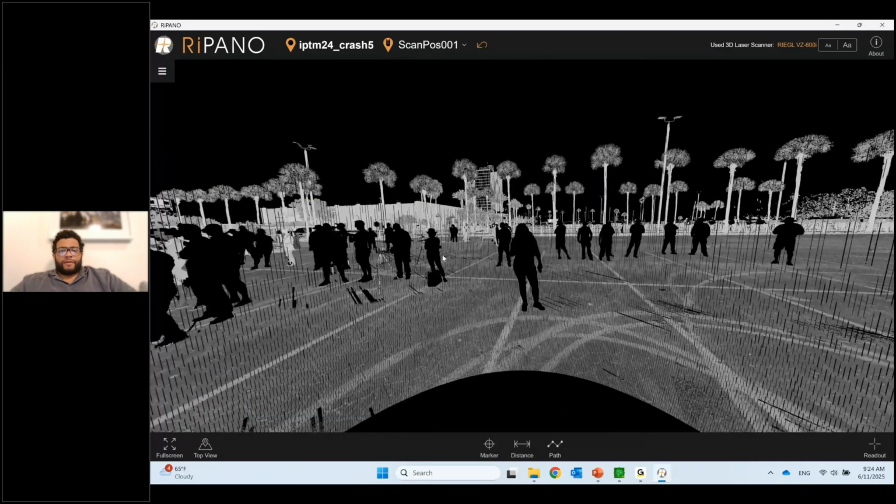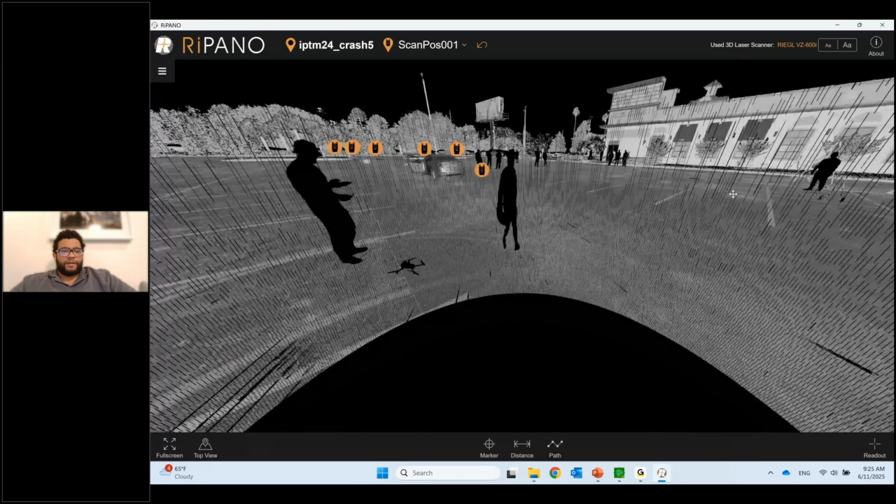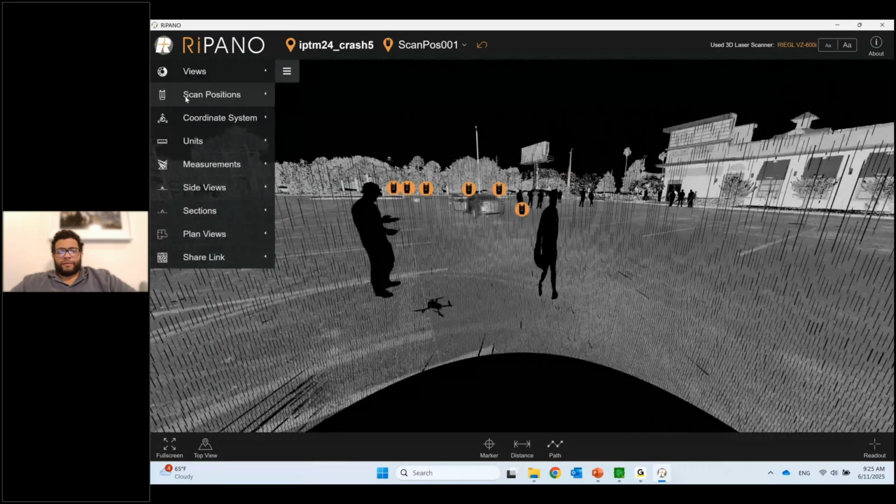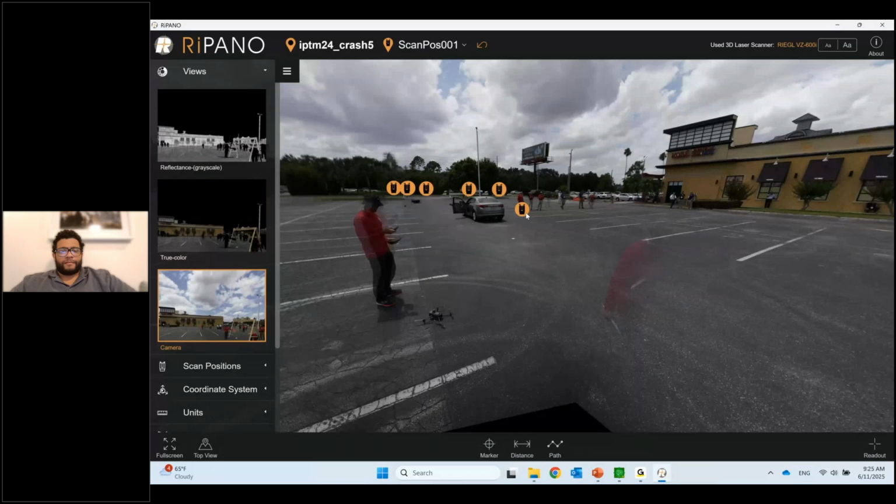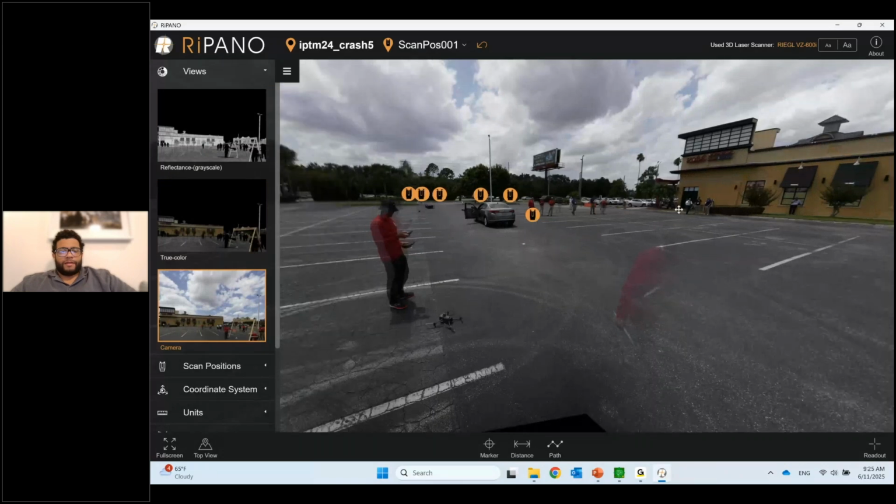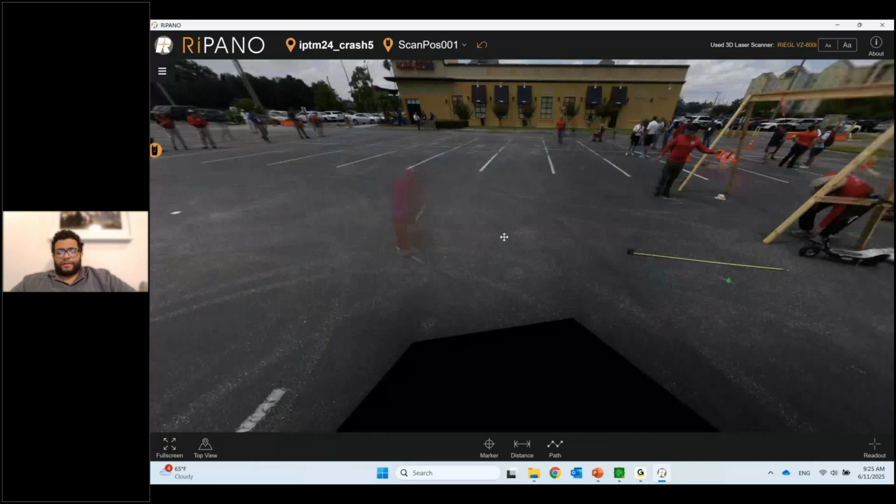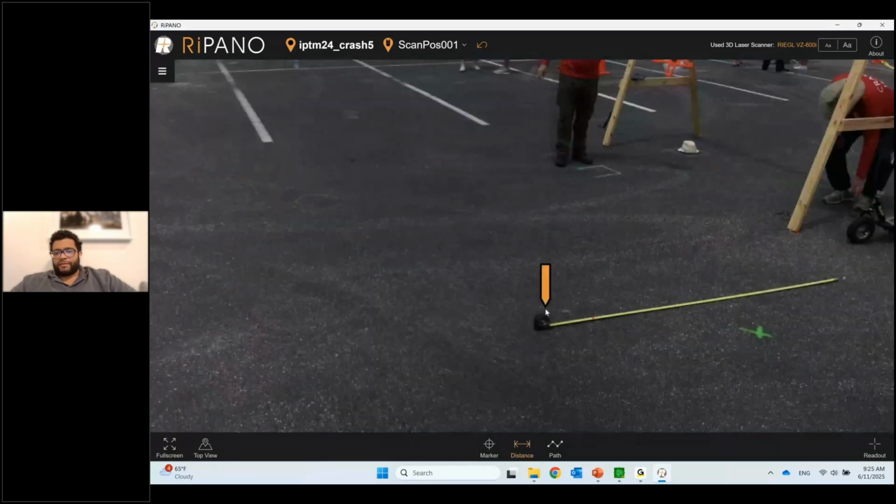And then you have the vehicle over there. But I can actually change the view type in RIPANO and do either true color or the actual camera view. So now I can see the actual camera there. And then I can also make measurements in here and do some other things too, but just for the sake of being quick, you can just make a point-to-point measurement in here as well.